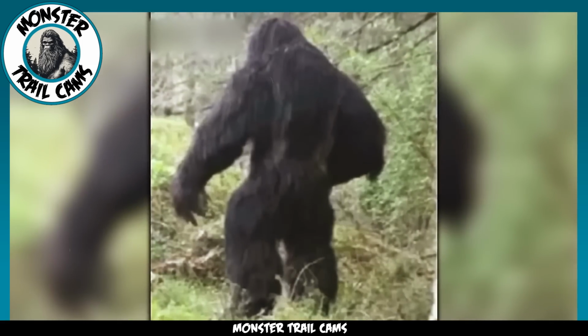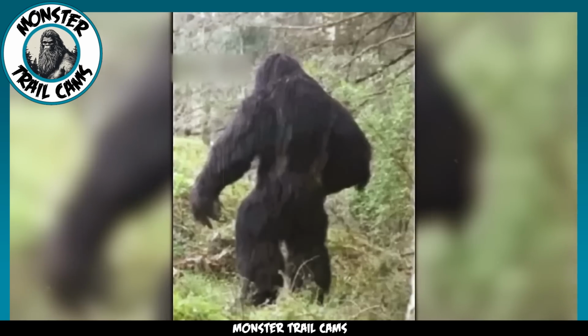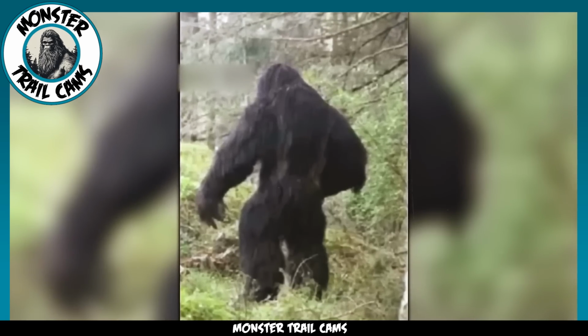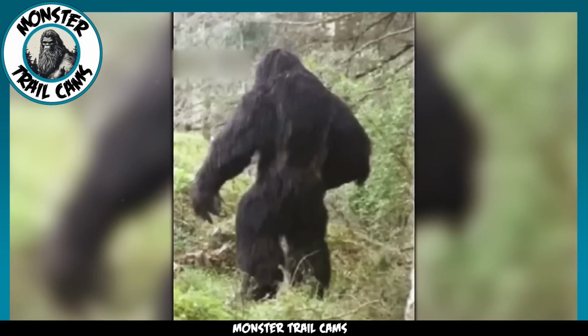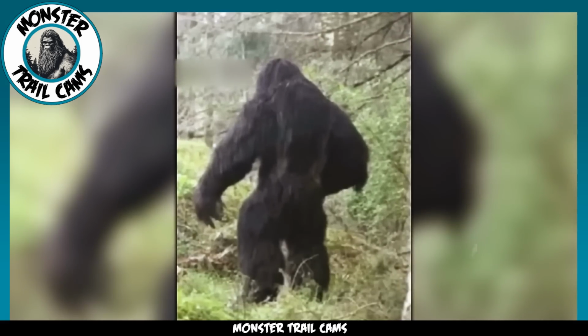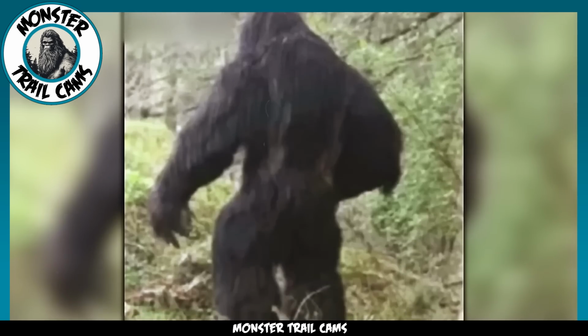Most reports of Bigfoot claim the creature to have brown fur and more human-like proportions. This creature's legs are simply not long enough. We can't see the beast's face, so we are unable to compare it to other reports of the creature. Unfortunately, this is the only image captured by the Trailcam. There are no other angles to examine.